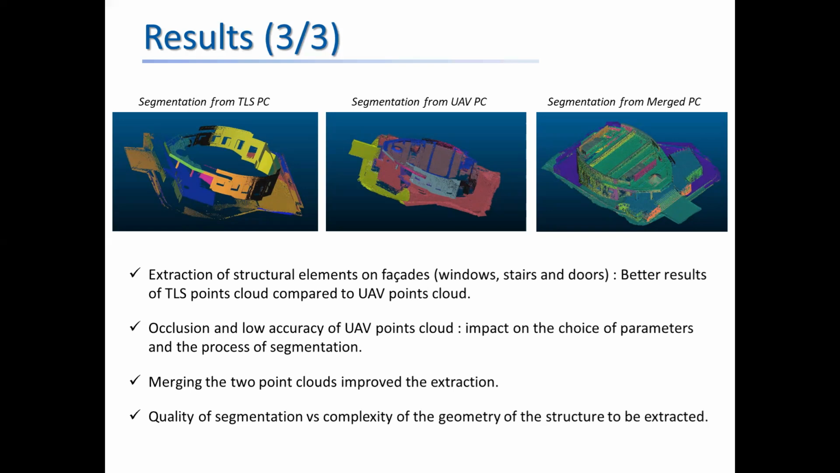For example, for the entrance, doors, chairs and stairs of the building, which have simple planar geometry, we obtain an improvement compared to the two source point clouds. But it's difficult to identify the side windows and the other complex elements as they have complex curved geometry.